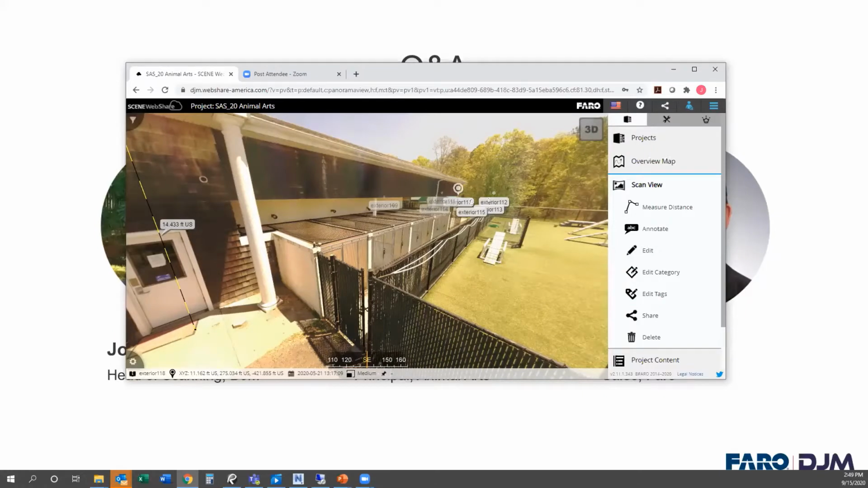They found it was actually a lot easier to control all of that and see everything than doing it in person. They said they plan on continuing to use WebShare after COVID, even when they can get back on site. So there's definitely a lot of benefit.